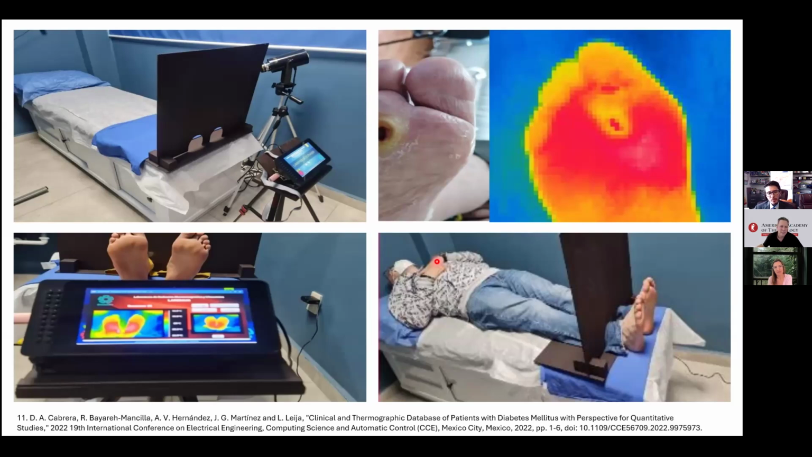So we hope in the future not only to improve, maybe I may say, the resolution of detection of temperature differences, but also the quantity of patients can be better for us, because in the thermography area, it's very difficult to find databases or even free access databases.